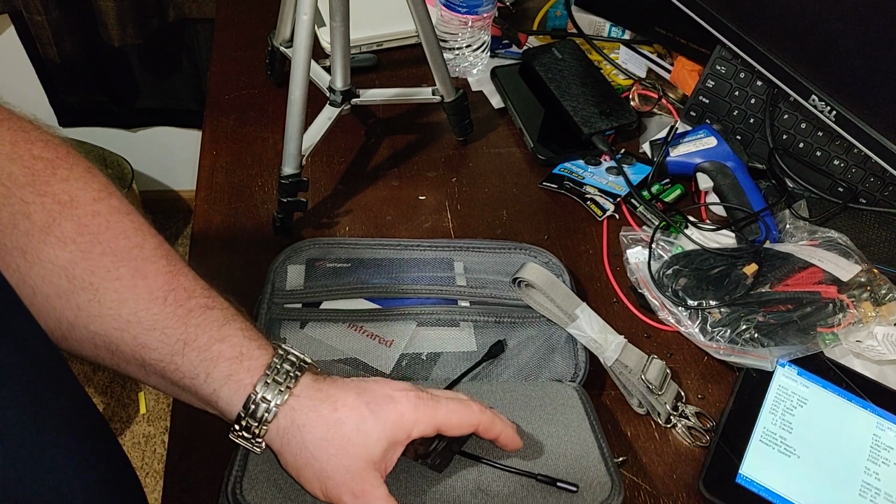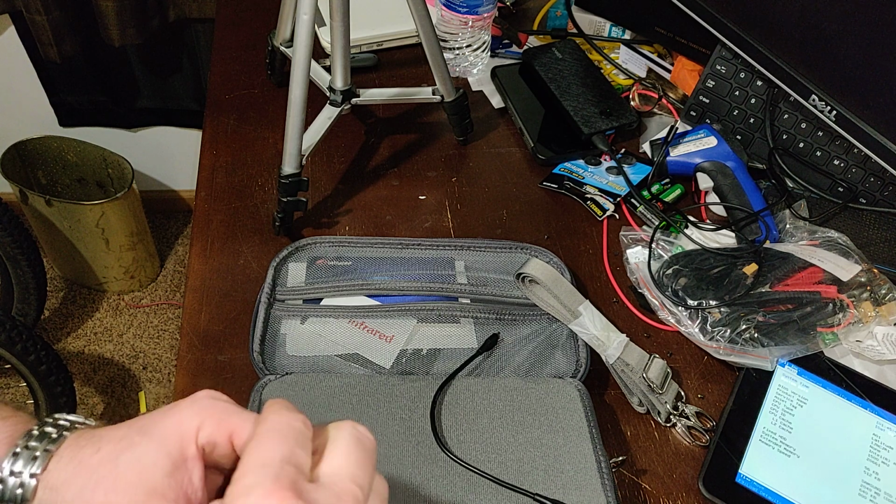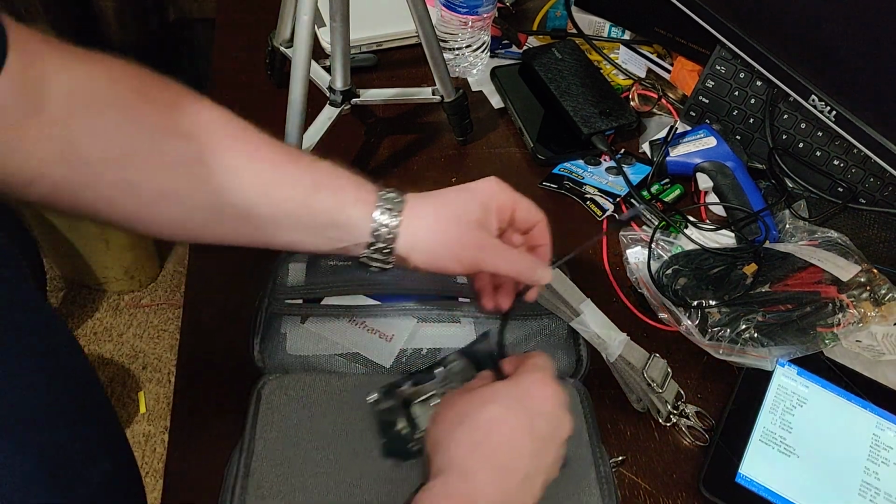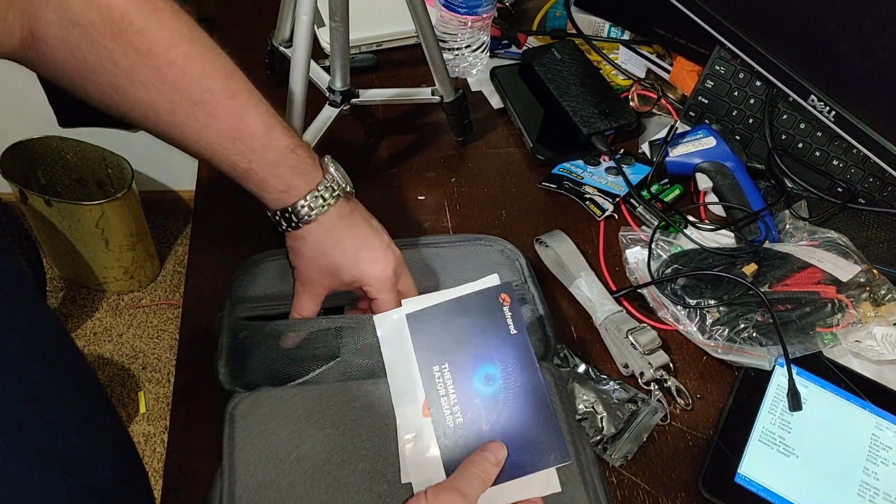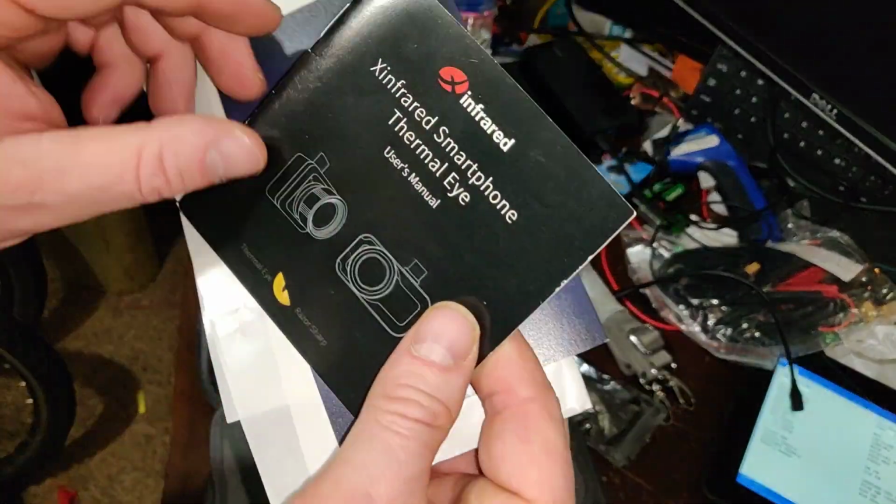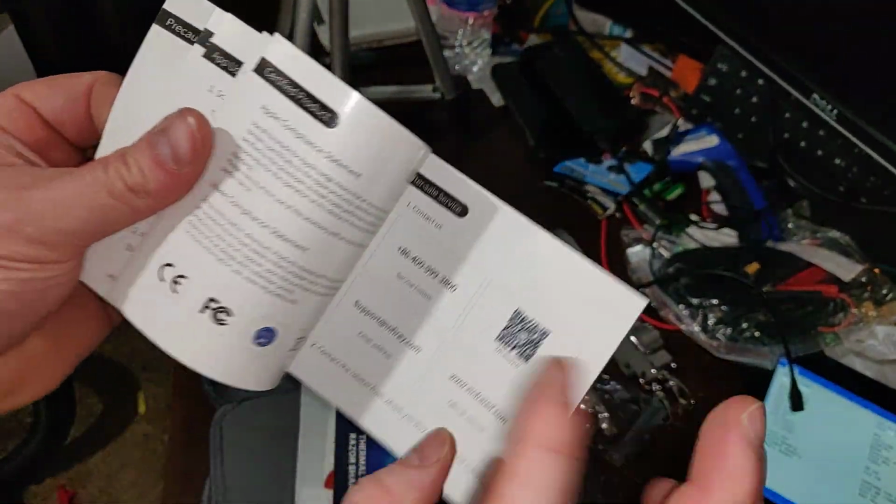I haven't fully flipped through the instructions. Maybe they cover this. They probably don't. What else is in the bag? Or the box, case, whatever. Here's what they're calling the manual. This seems to cover very generic stuff.